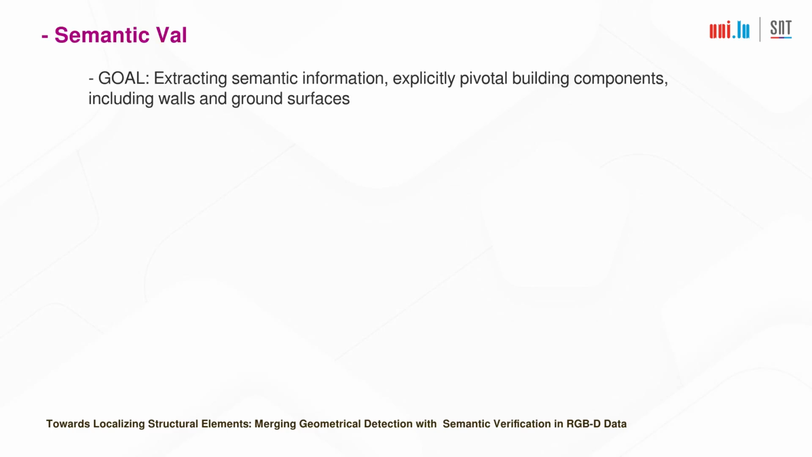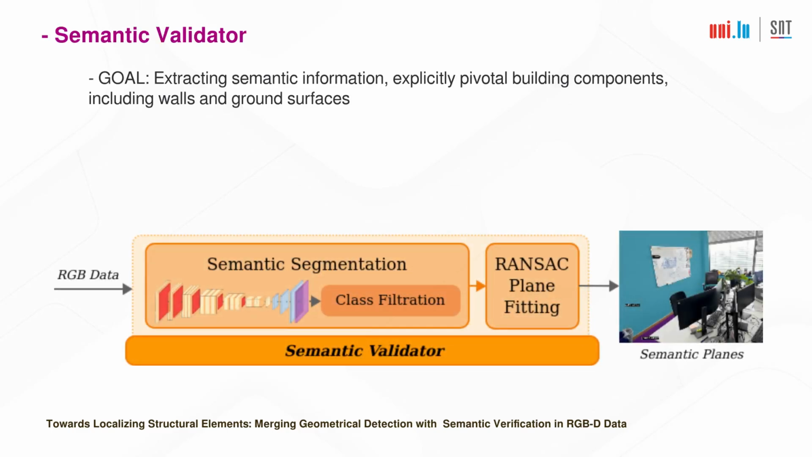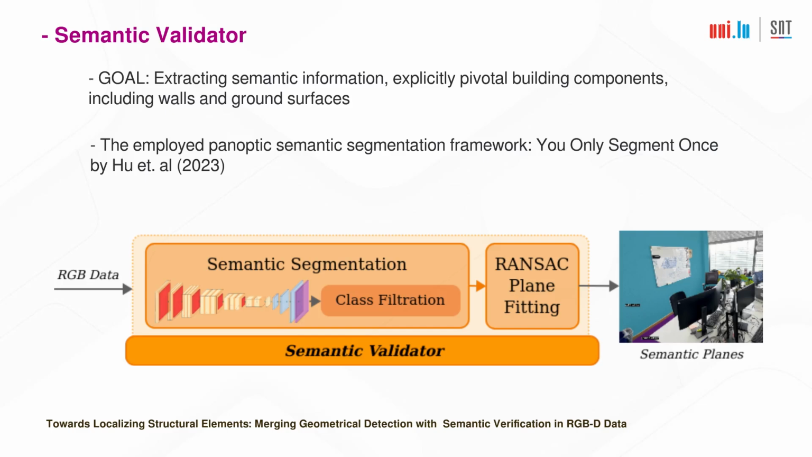In parallel to the geometric estimator, RGB frames are passed into the semantic validator module to extract semantic information, explicitly pivotal building components, including walls and ground surfaces. This module applies semantic segmentation to label each pixel in the RGB data, ensuring that only relevant classes are kept while irrelevant entities are discarded. To do this, we employ a real-time panoptic semantic segmentation framework titled YOSO. Accordingly, each frame passes through the semantic segmentation function to make the semantic label map with a semantic class label for each pixel in the frame.